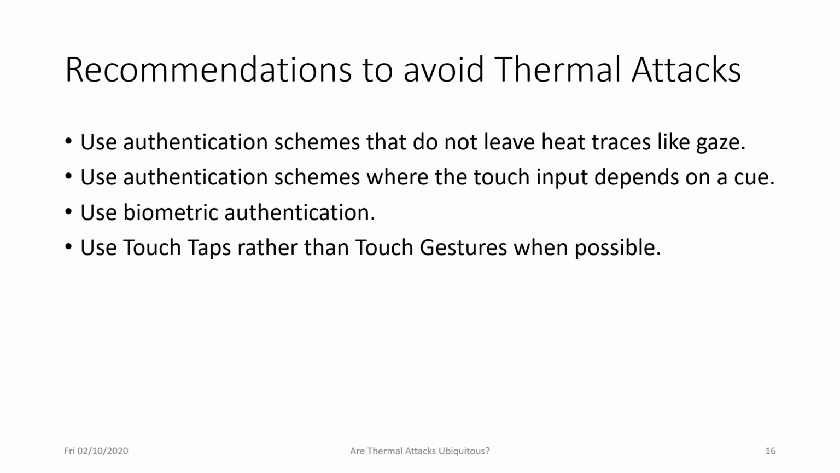This shows that there are some similarities between attacker success when visually inspecting the thermal images compared to using automated approaches.